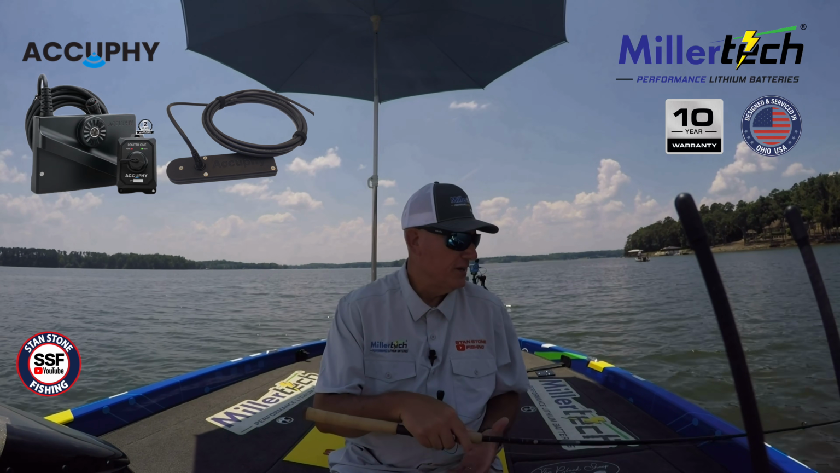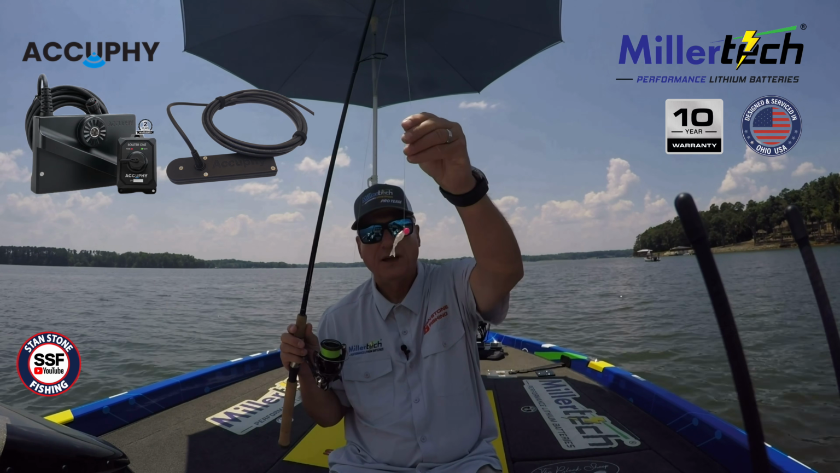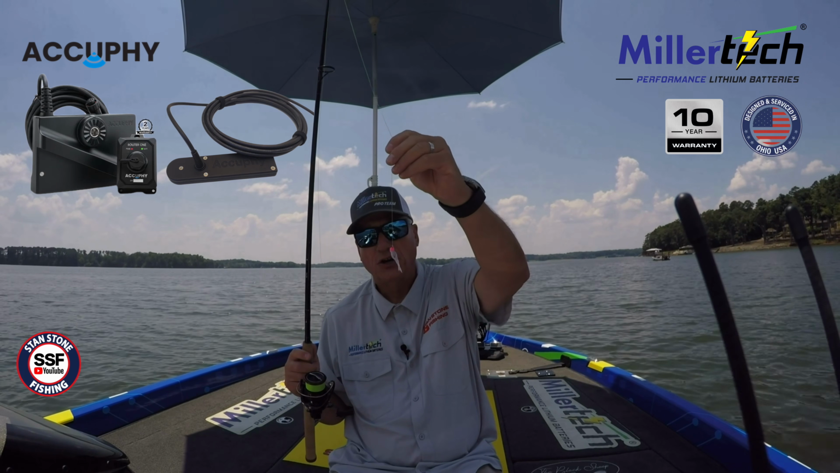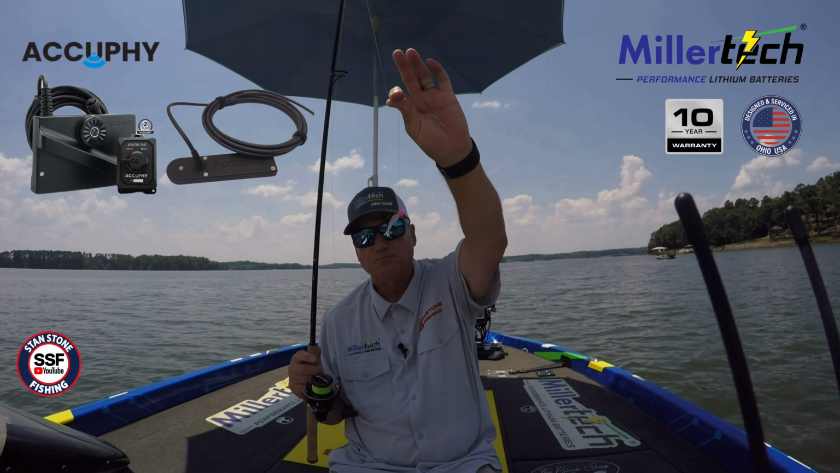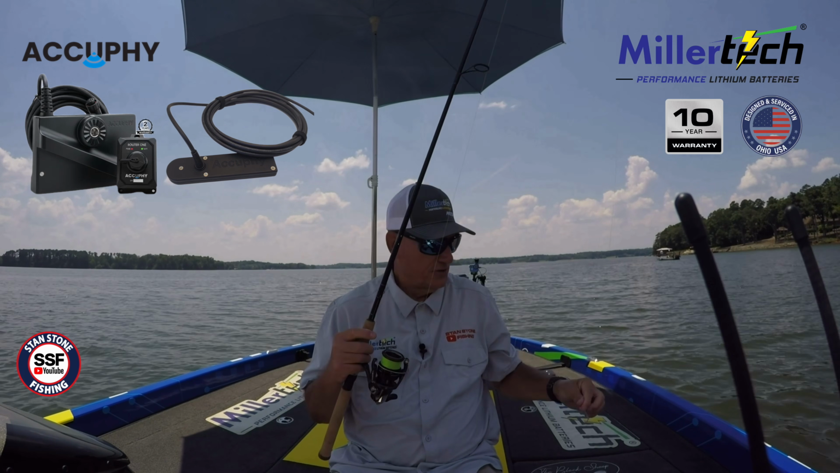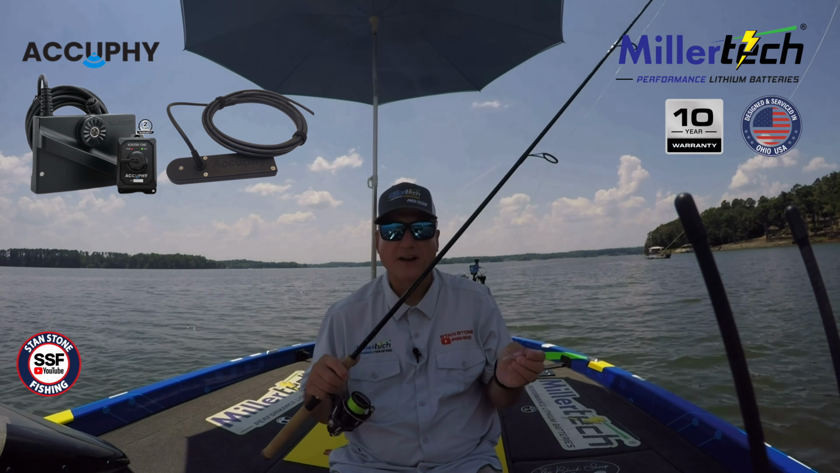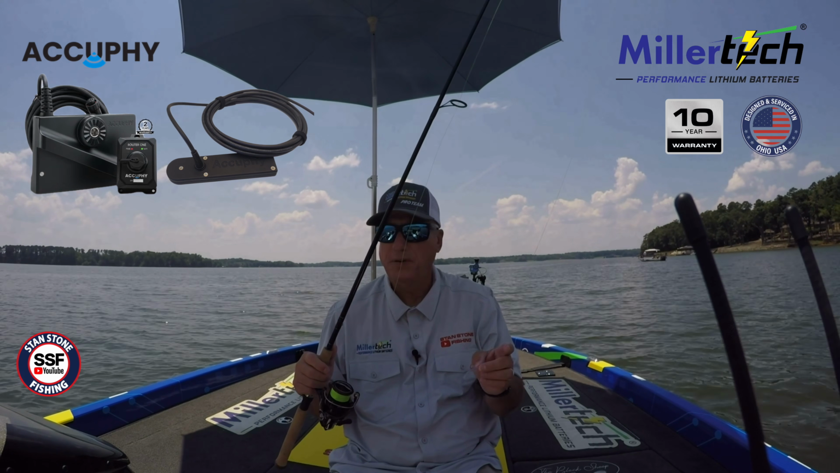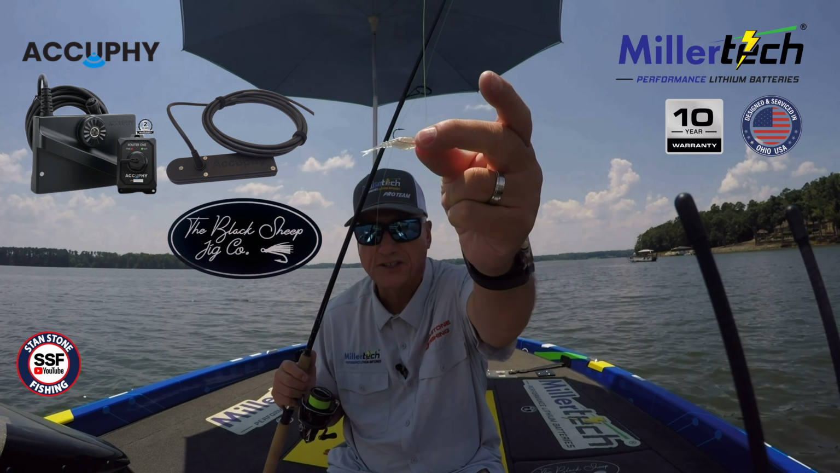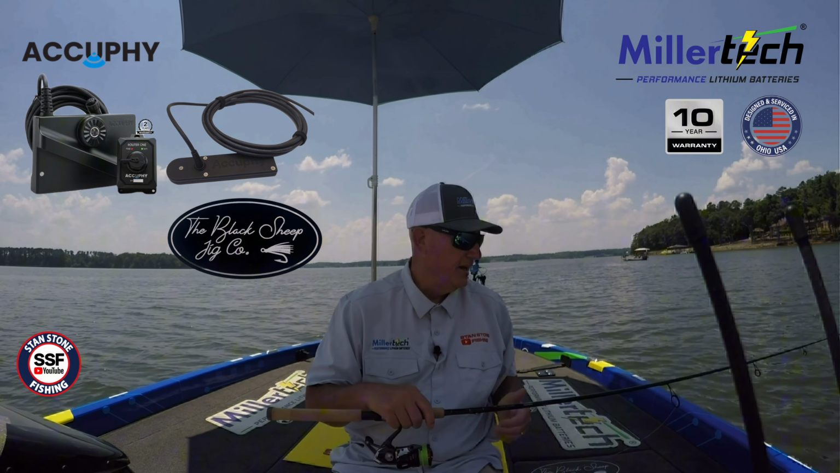We're going to go ahead and use a 16th ounce jig head with a number 6 hook. It's a little pink headed jig. We're going to try to get some of these fish to bite and also do some adjustments on the Ping Live. We're going to use that Ghost by Black Sheep Jig Company color. That's a good color on this lake. If you don't have any of the Black Sheep Jig Company, you need to get it.